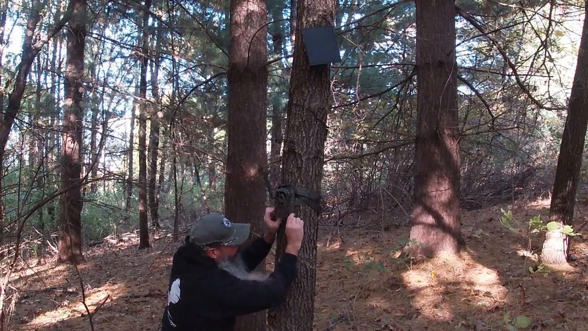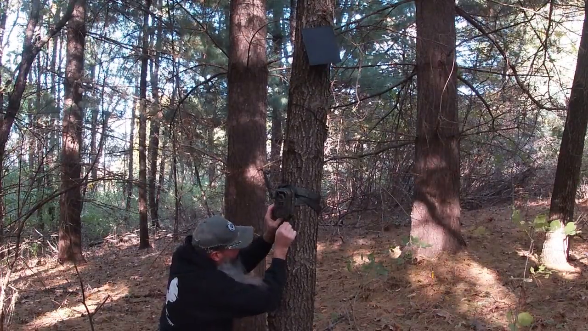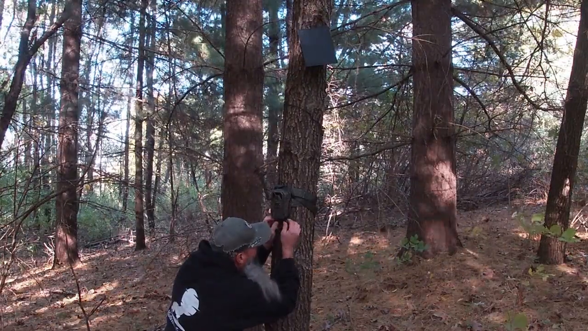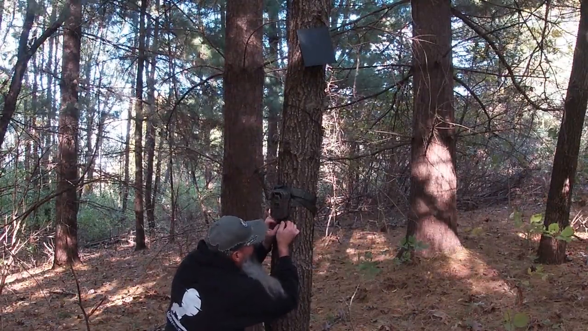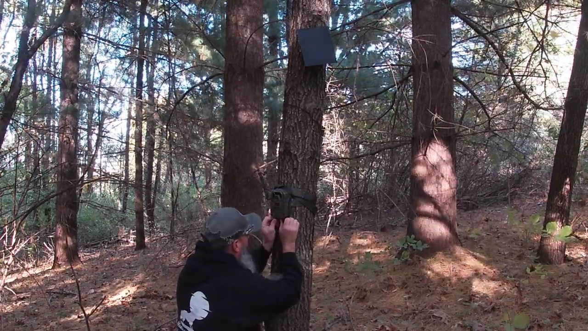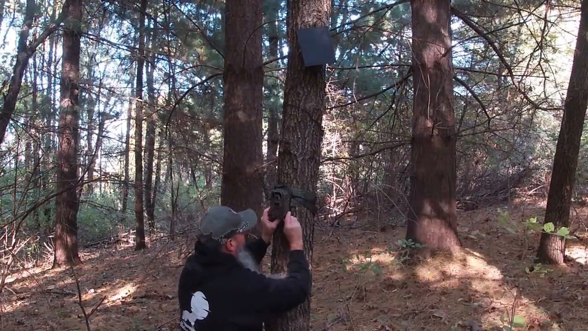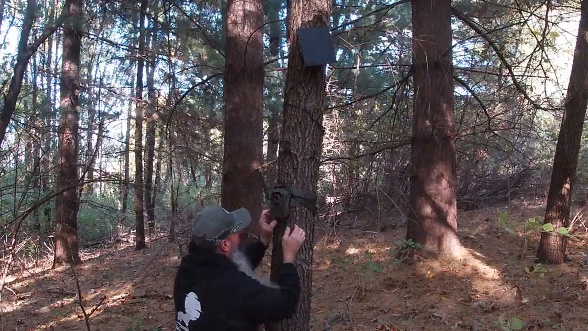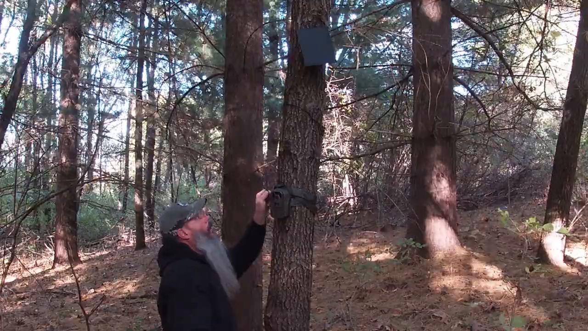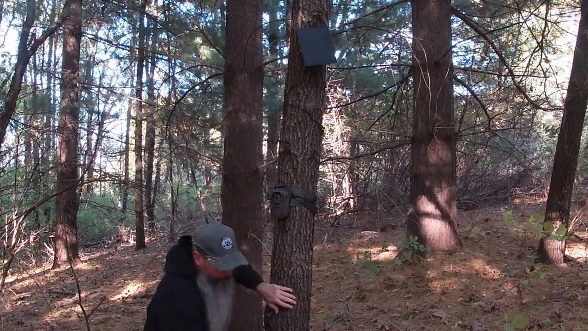Says it's connecting. Go ahead and plug this solar panel in. Alright, got that up in there, plugged in. I'll shut this other door to keep it waterproof. And everything should be good to go. I love this camouflage. Put that antenna up. Love this camouflage, it blends in real well.